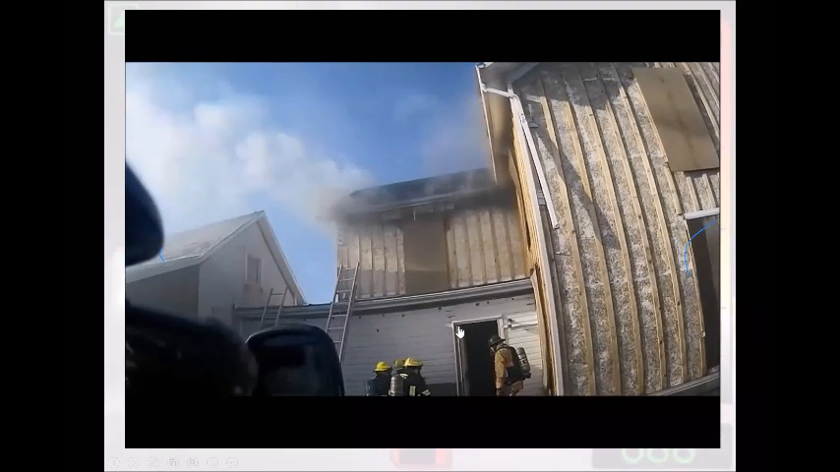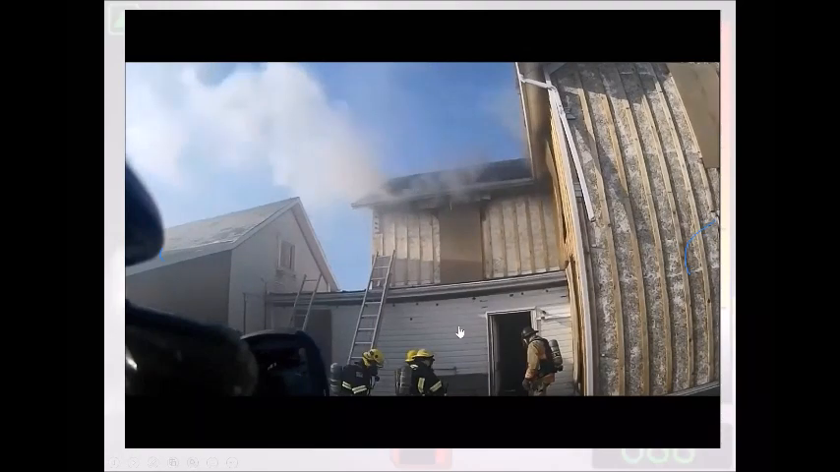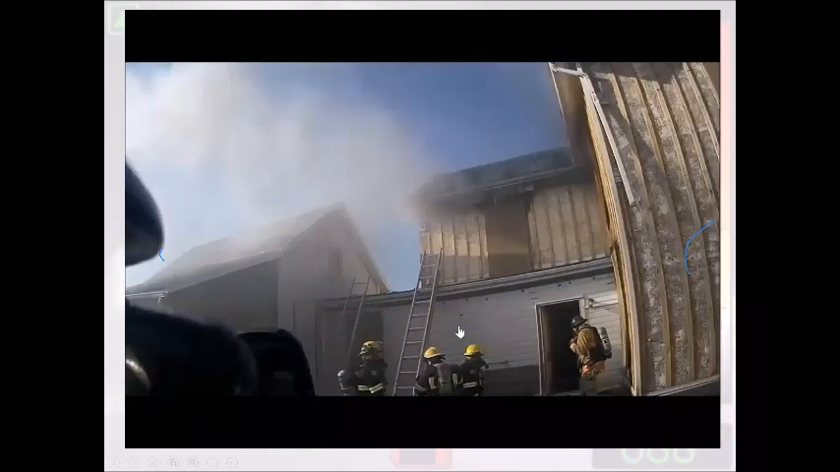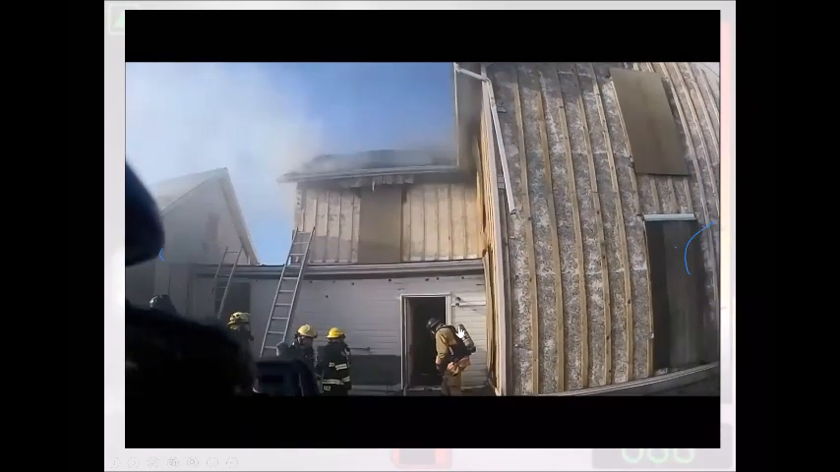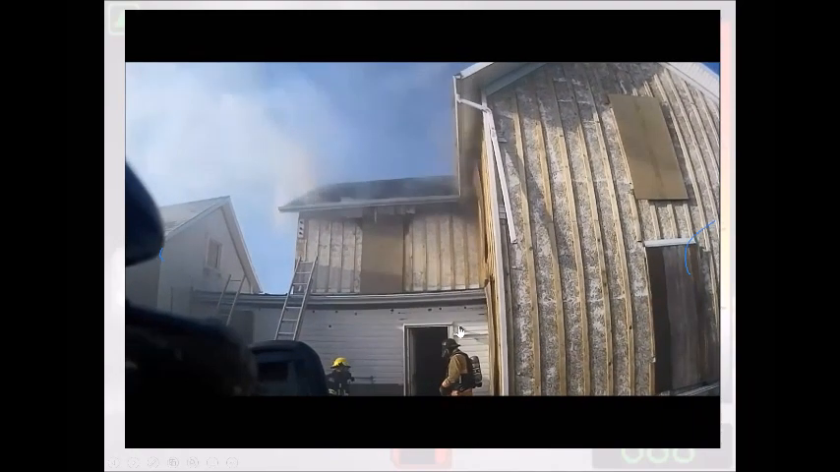So we see smoke showing, all that good stuff. It's safe to say the fire's in that room right now. So we're going to flip over to the thermal eye here in a second, and we're just taking the information and reconfirming what we already know. And this is all happening rather quickly for that 360 size up.